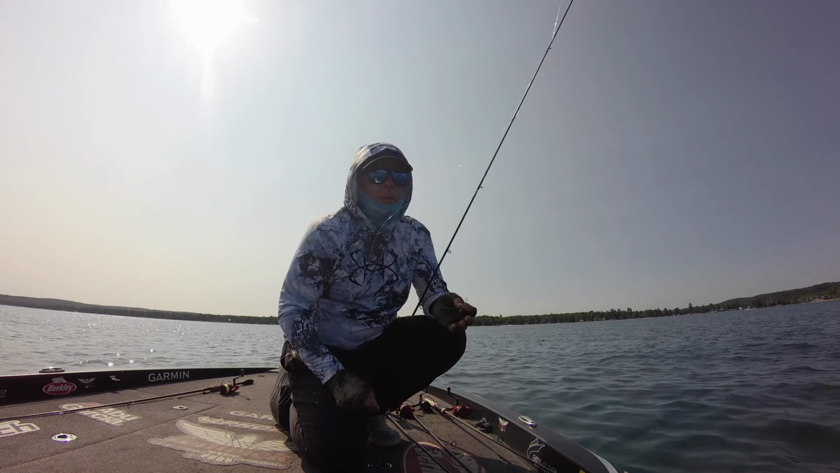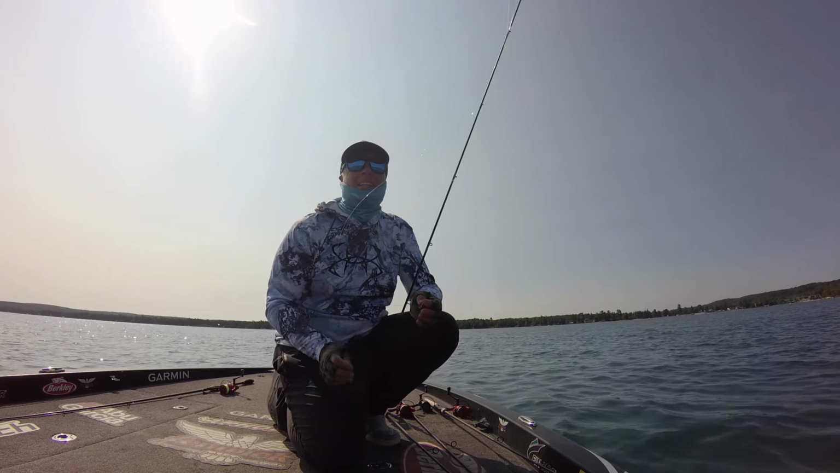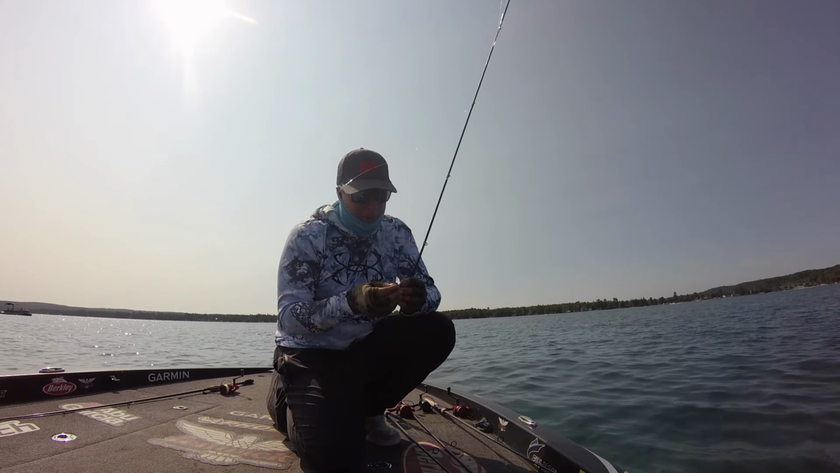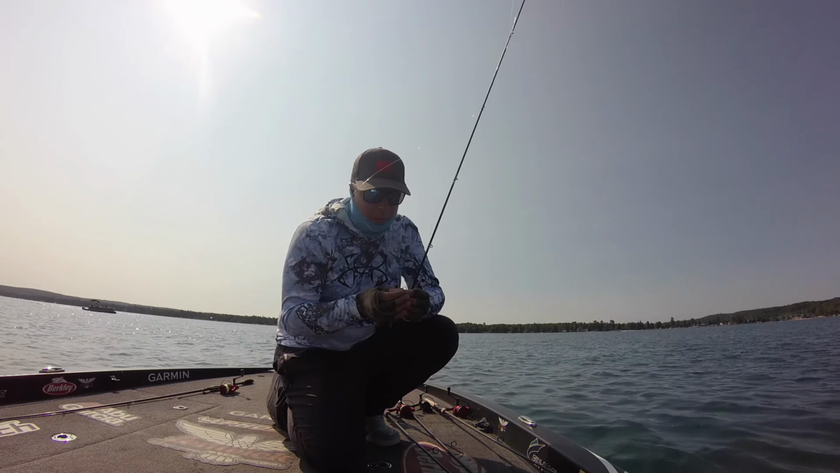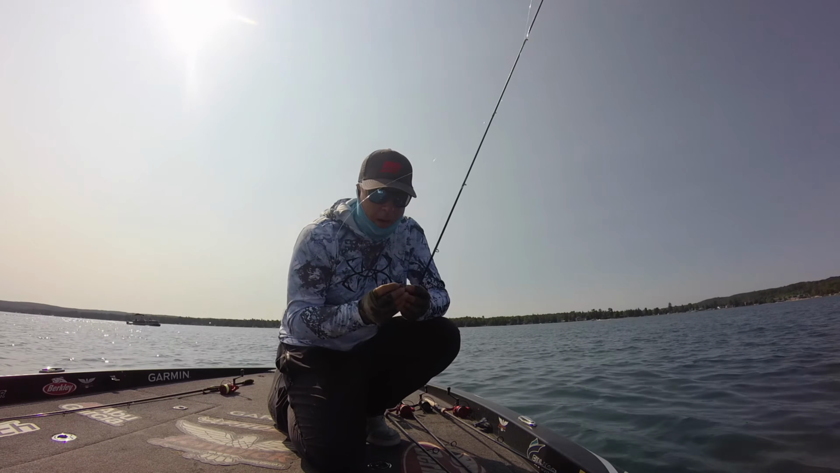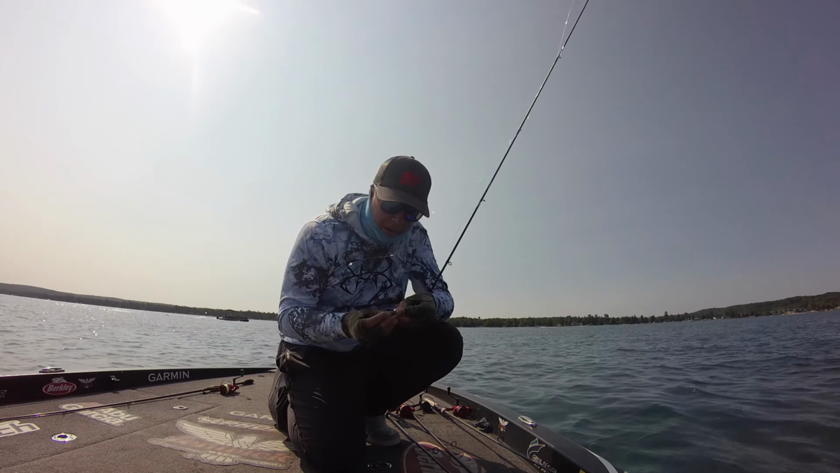Enough wave action, you probably hear the jet skis here, so we should have plenty of chop to keep biting. Never a problem on the weekend for sure. But I'll tell you what, as much as you hate that boat traffic and the boat wake, you can see me rocking. It does help with the bite, I think.